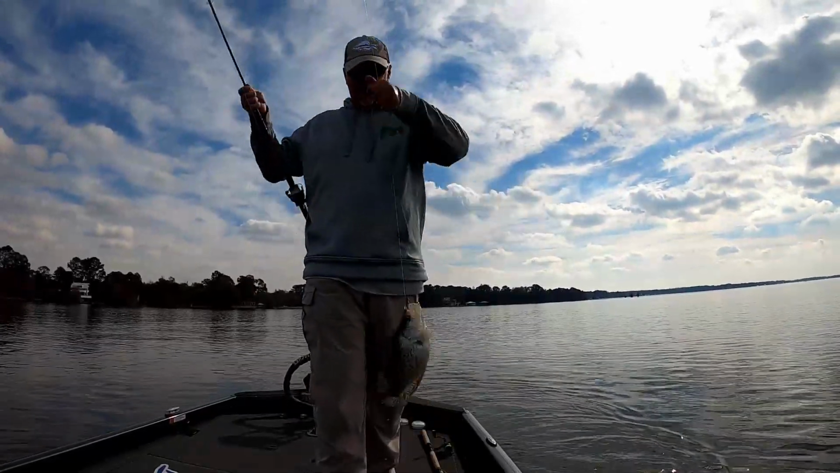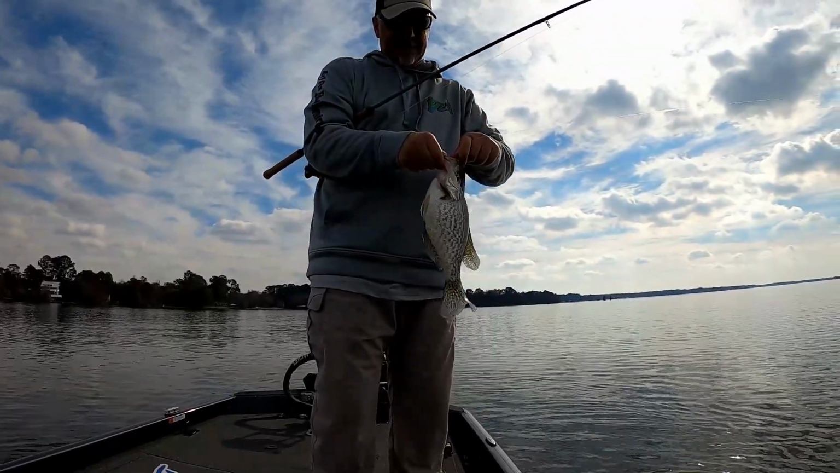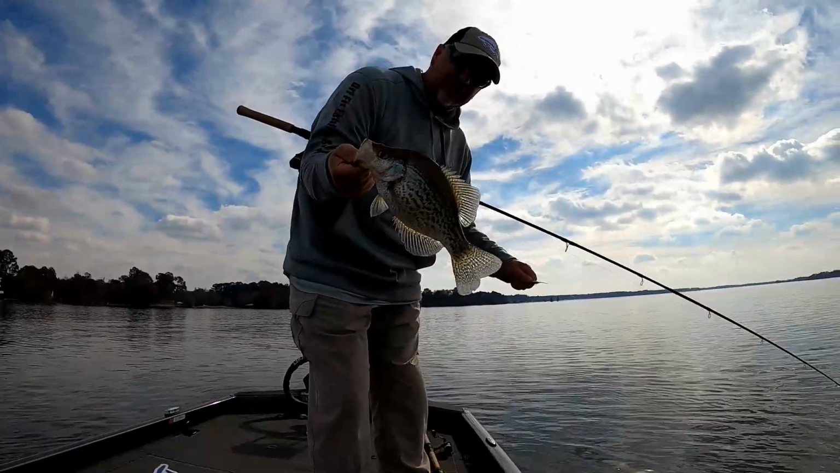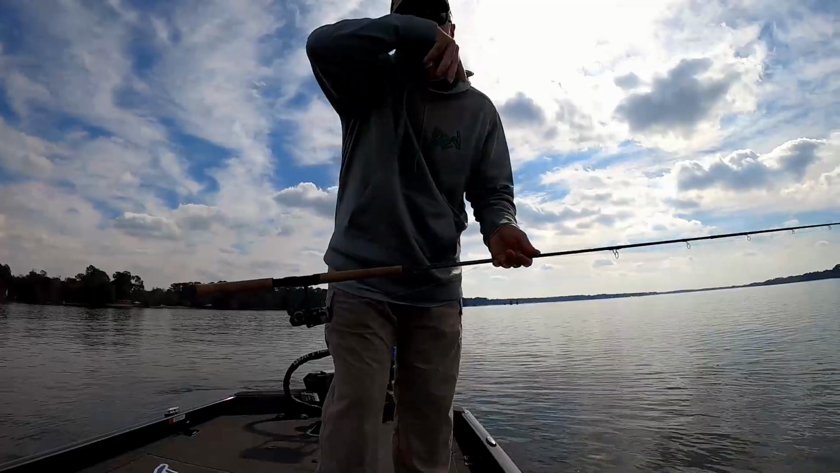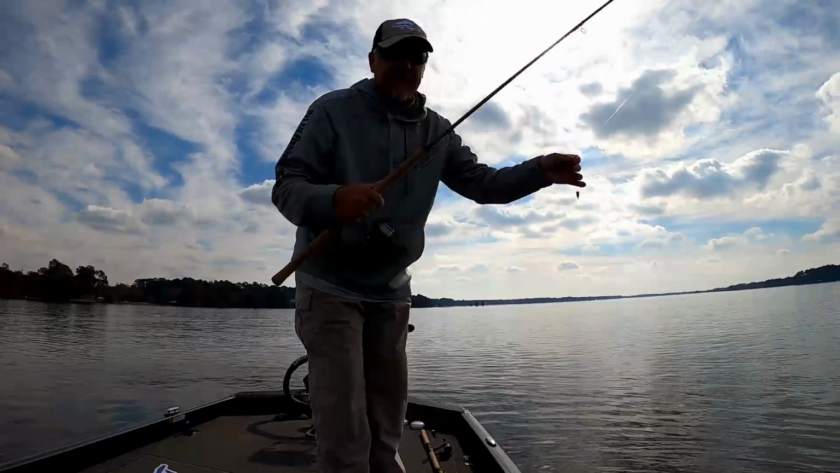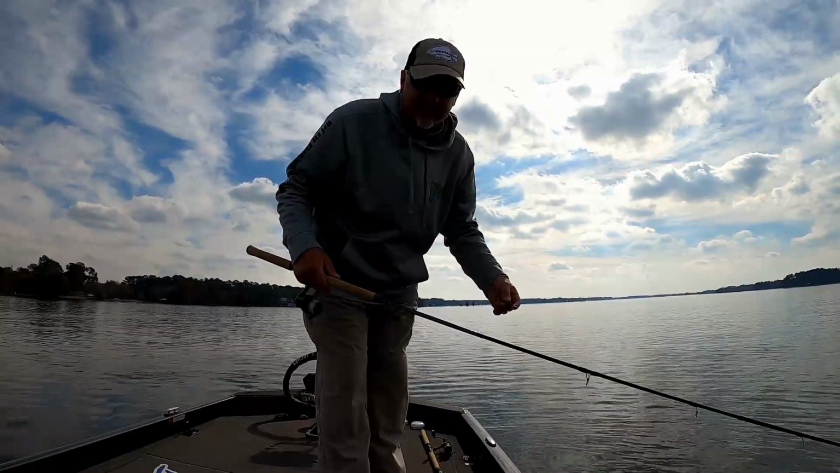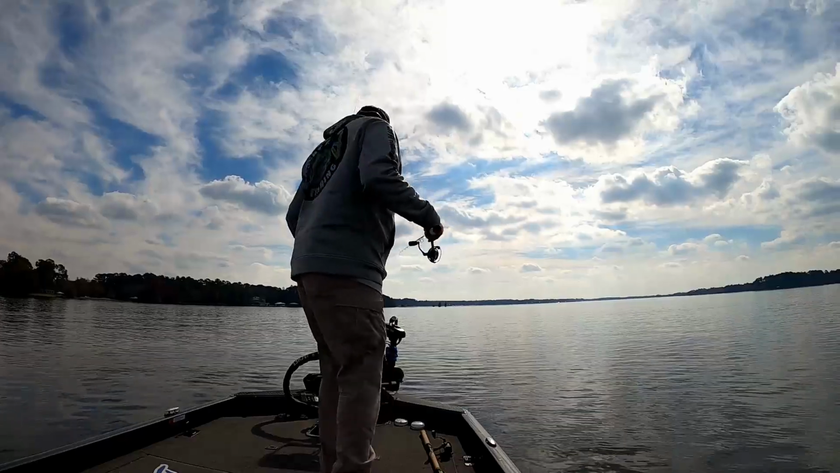Alright, guys. Nice big old black crappie there. So I decided to do something a little different. What I'm doing now is a little running and gunning, I call it. I'm just idling around till I see a big school of these black crappie and then spinning the boat around and trying to get on them with a Livescope as quick as I can and making a cast.